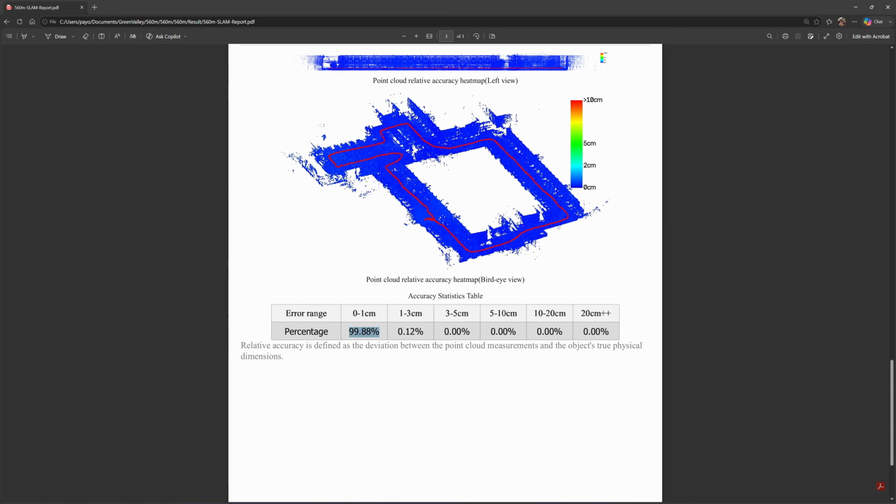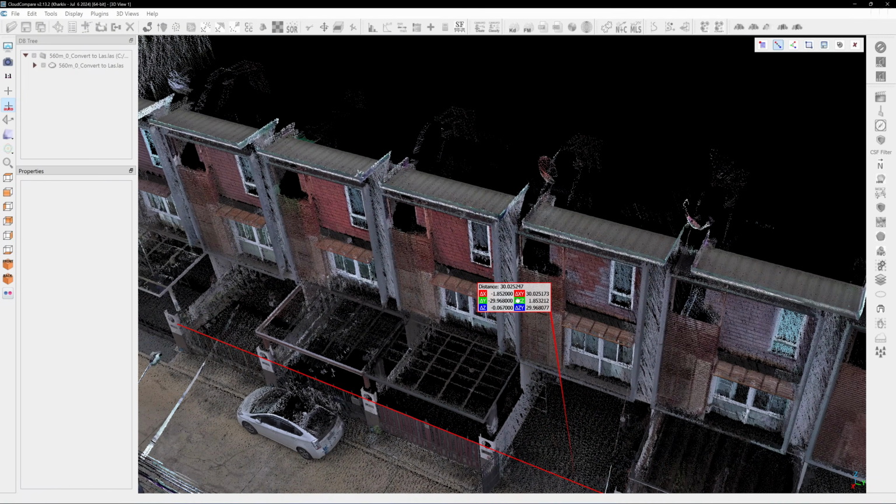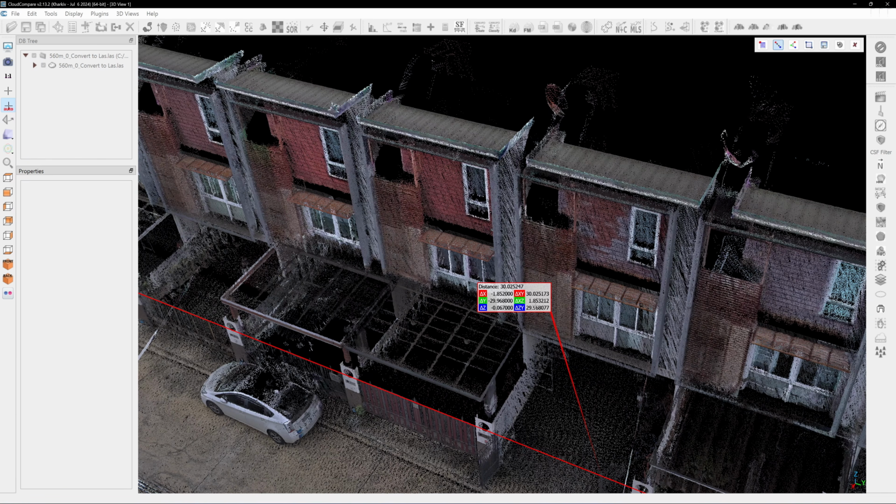99.88% of the data falls under 1 centimeter. Let's see if that consistency holds. When I measured the known 30-meter distance, it came out as 30.025 meters, about 25 millimeters of error. That's above the 1 centimeter accuracy reported by the software, showing the report isn't entirely reliable.